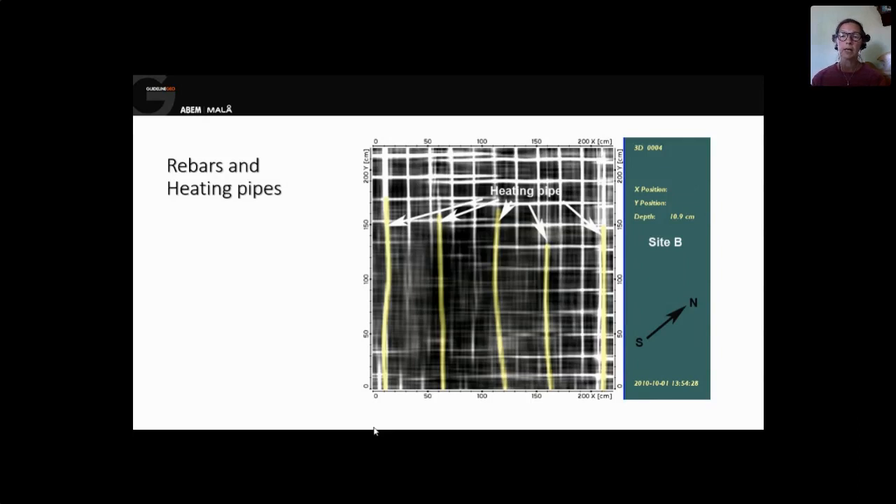This measurement is done with dense parallel lines, which are combined into this 3D volume, where you can actually go up and down in that volume to look at the different rebars and heating pipes within that measured volume. And again, this is nice to know if you have to drill or do any changes in that construction.